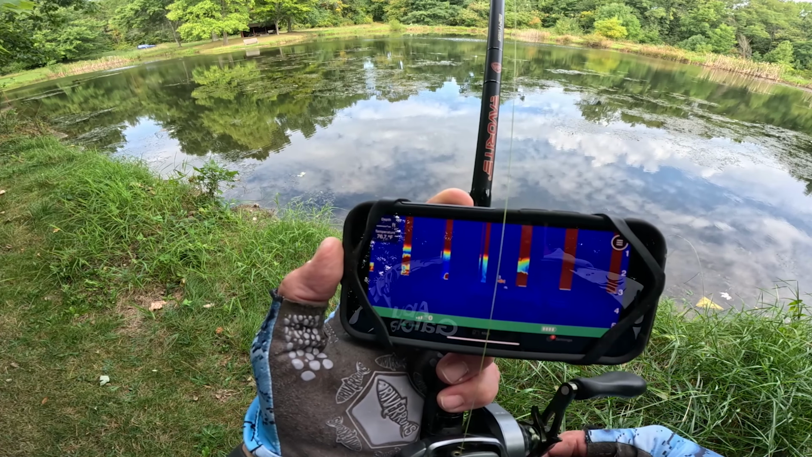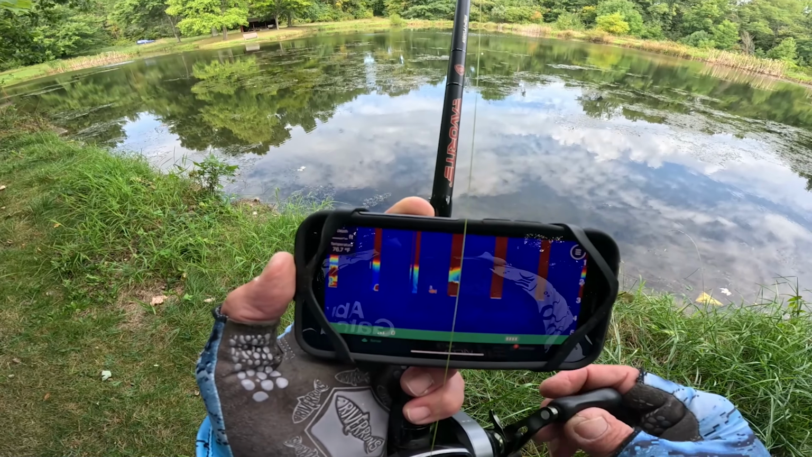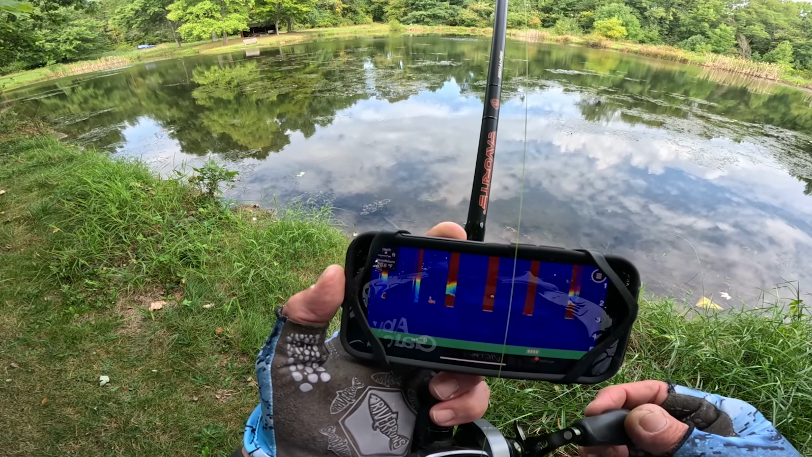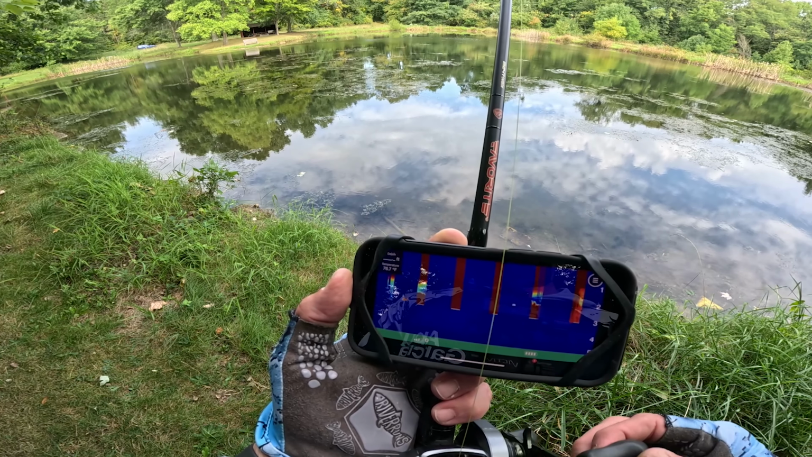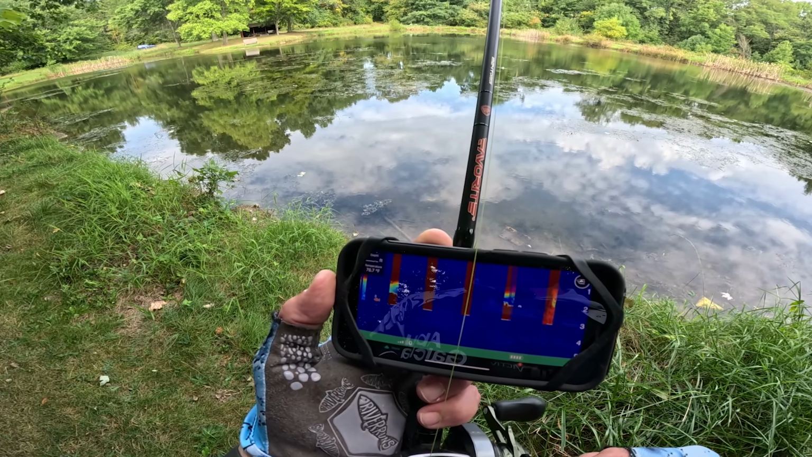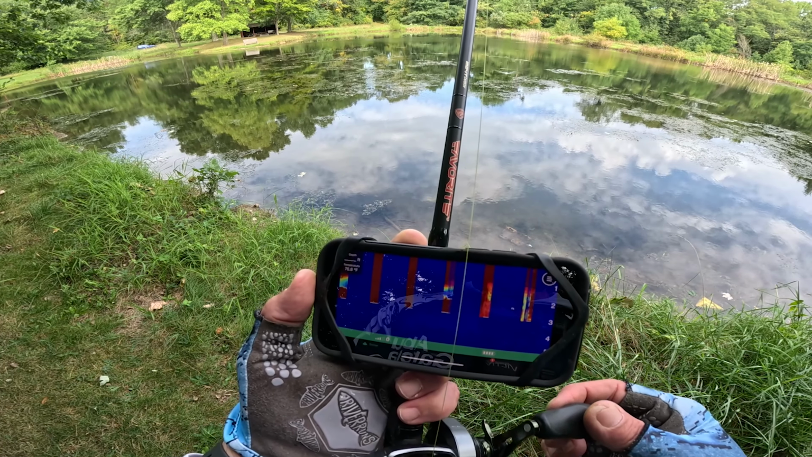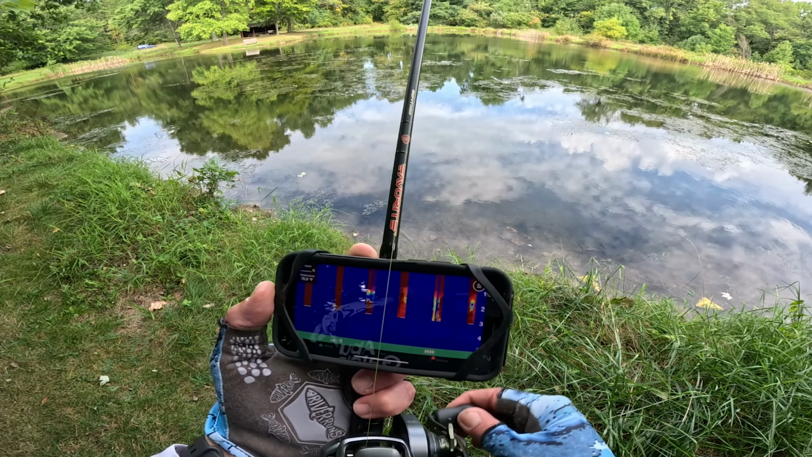Again, a smaller fish. Now, do you know if it's a bass or a bluegill, or if it's just picking up the air in a diaphragm? It could be a catfish, a small little catfish. Usually if it's bluegill, it'll be schooled up and you get a bunch of bluegill, just suspended off the bottom. So that's pretty much it.